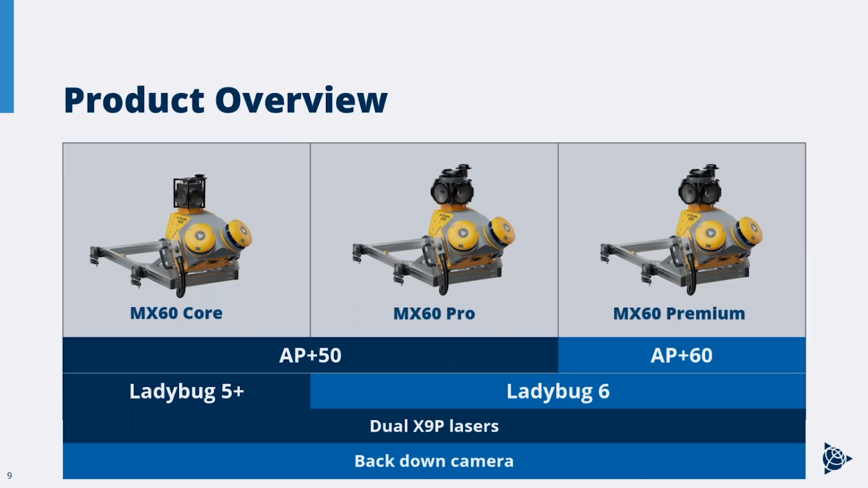When we come to the camera options, we've got a couple different options there. So the Pro and the Premium are using that current generation Ladybug 6, where the Core has the Ladybug 5 Plus. So it's the previous generation panoramic camera, lower megapixels with that. You're looking at 30 megapixels versus 72.